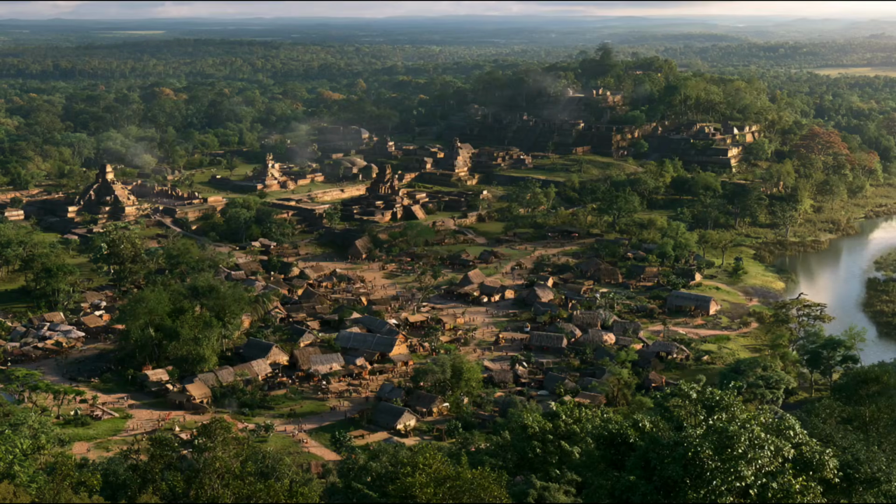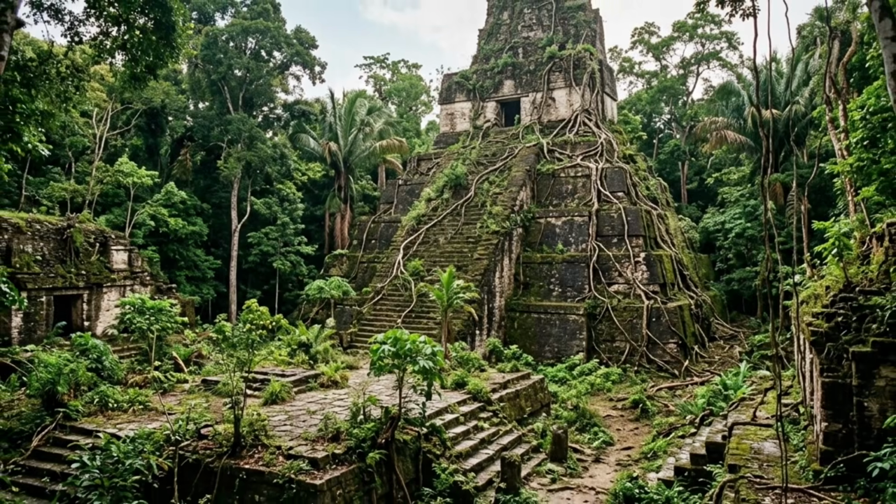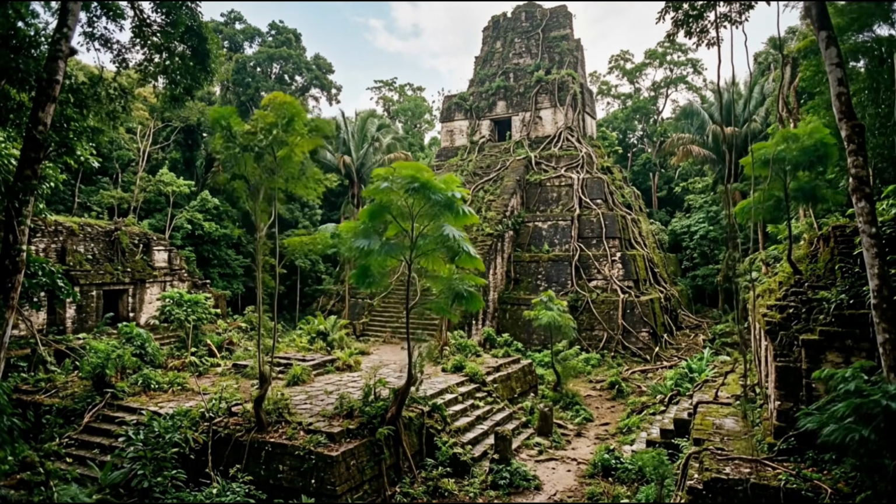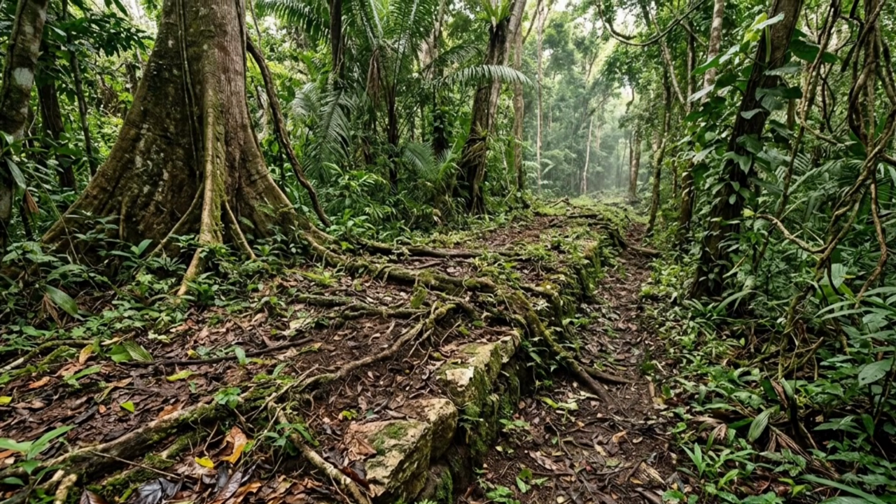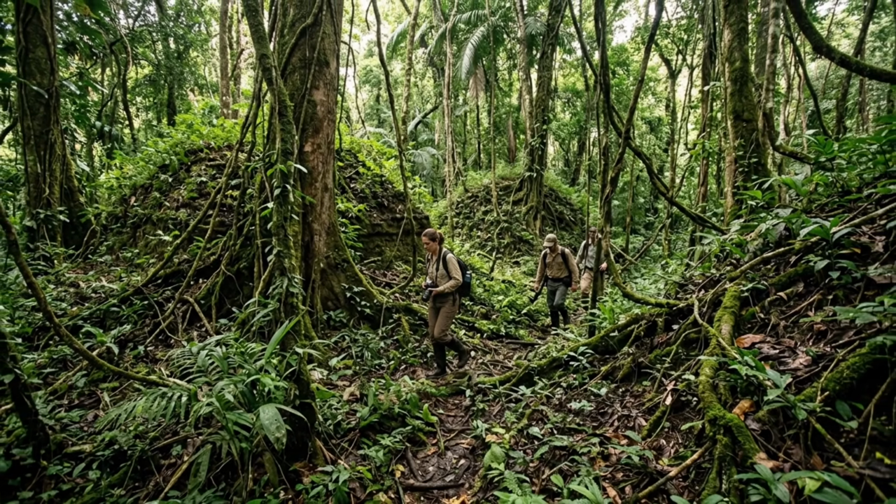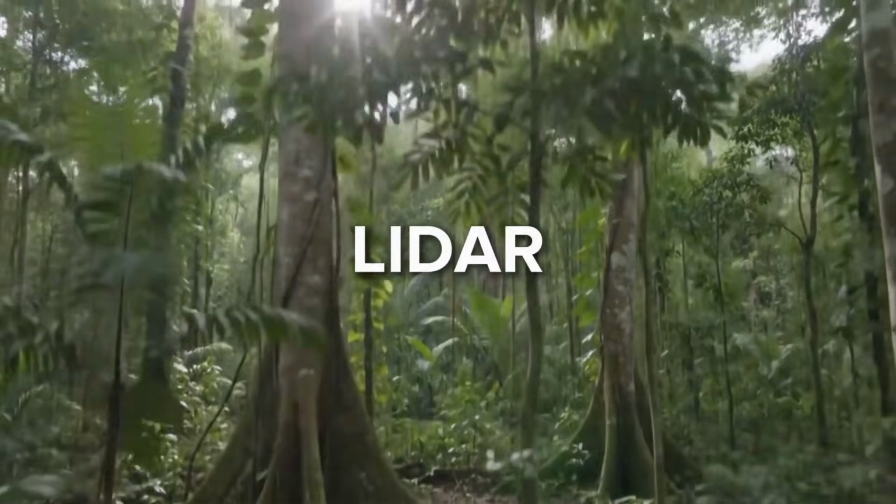Some declined, others endured, and Maya societies carried on elsewhere long after many famous classic centers had lost much of their former power. Slowly, vegetation reclaimed what people had built. Stone disappeared beneath roots. Causeways faded beneath soil. Entire settlement patterns became almost impossible to recognize from ground level. A world shaped by millions of footsteps began to look, from below, like untouched forest. Until we learned how to see through it.